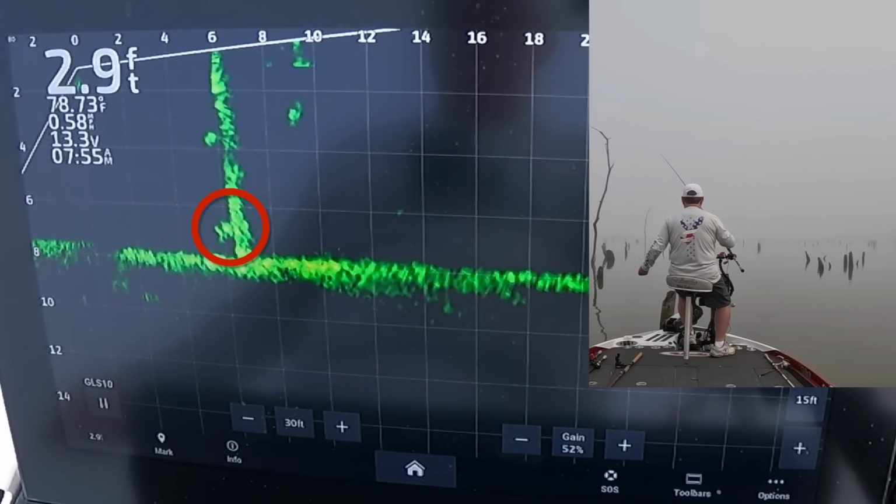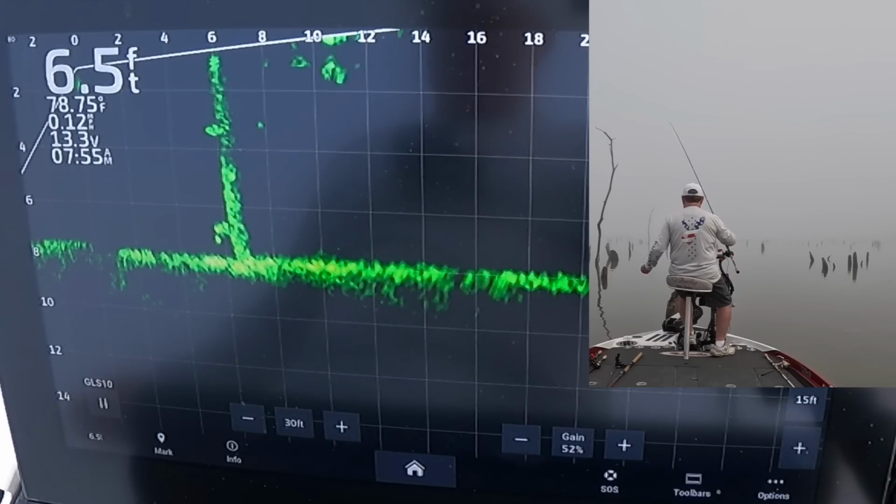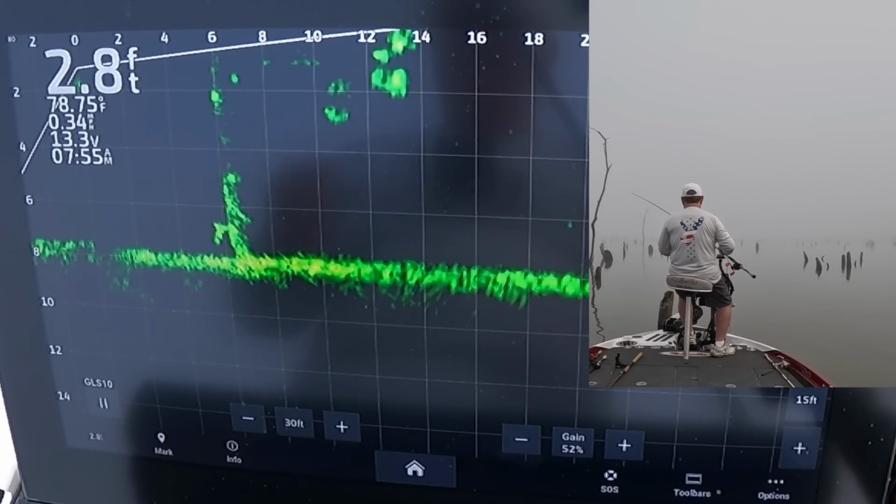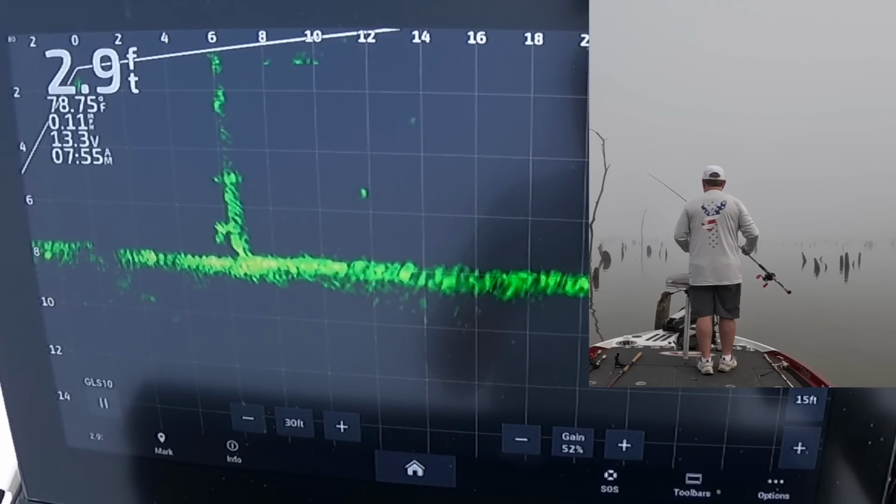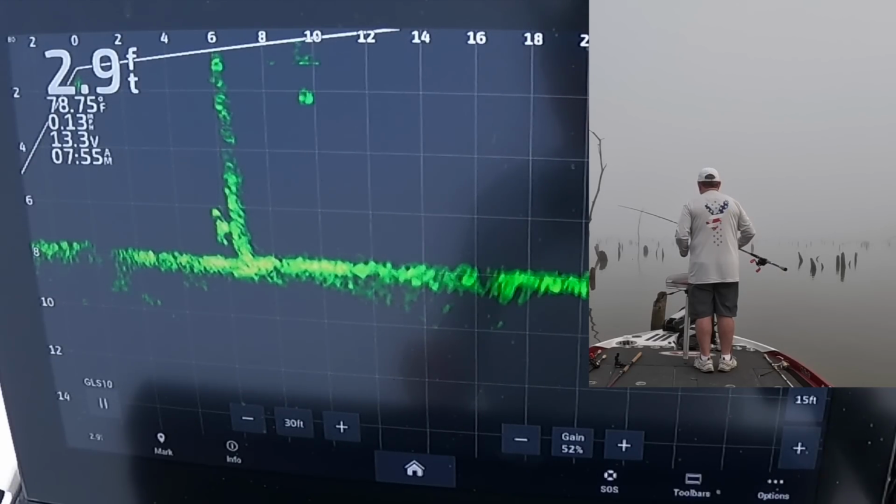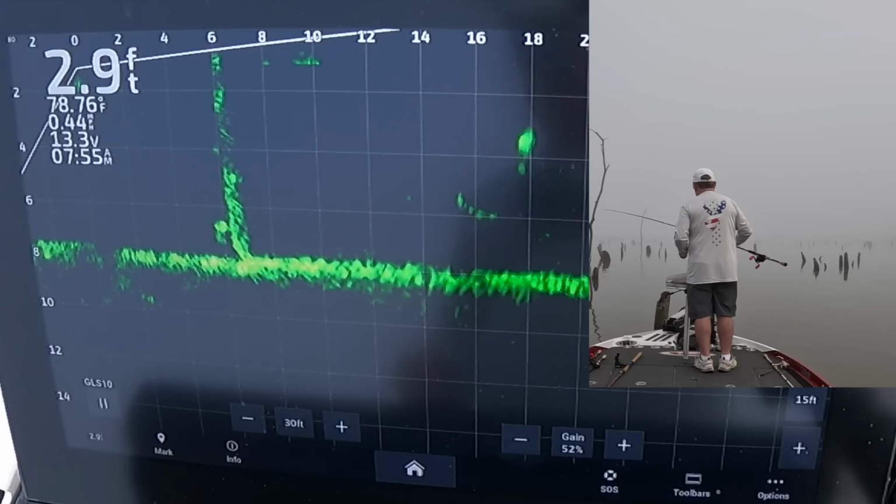That's a good fish there, folks. If I can get him to bite. Figure out what side of the stump he's on. There we go. Put my power pole all the way down so I'm just sitting here on his tail. Now I'm getting on his head. He's nosed right on that stump.